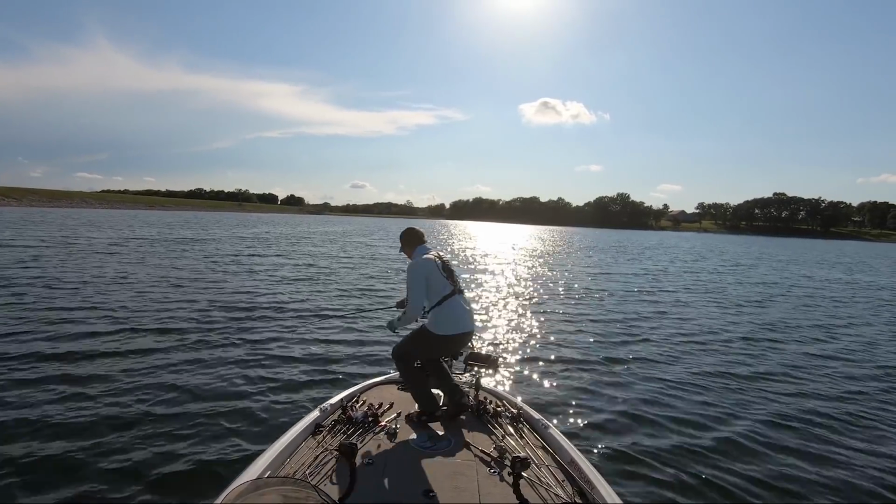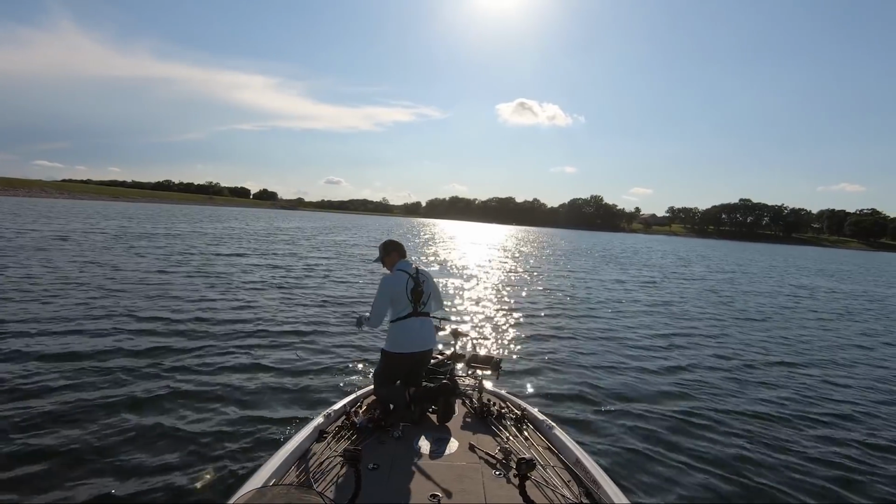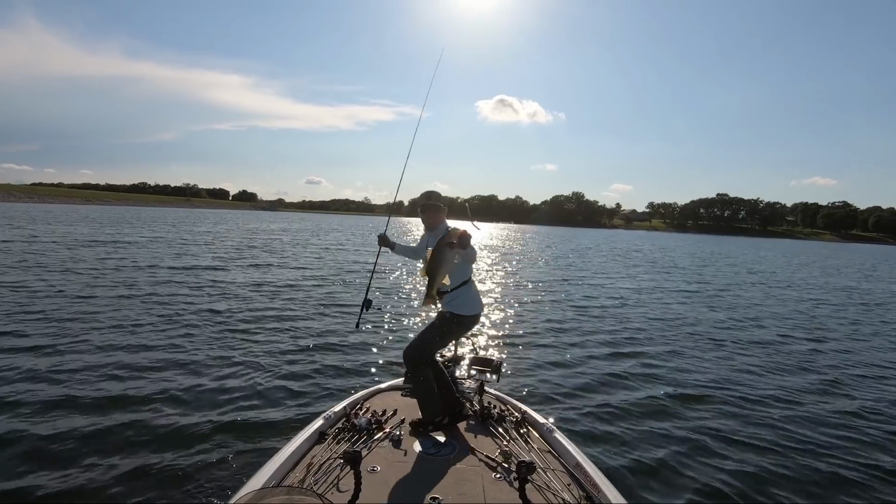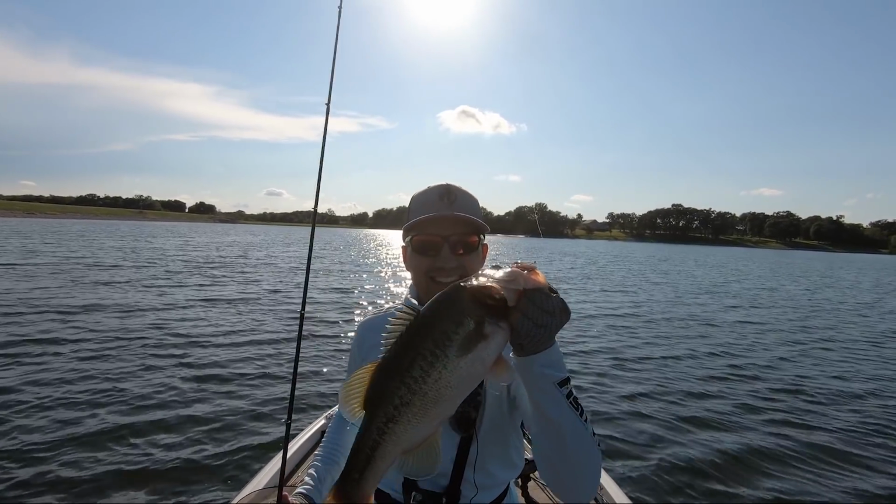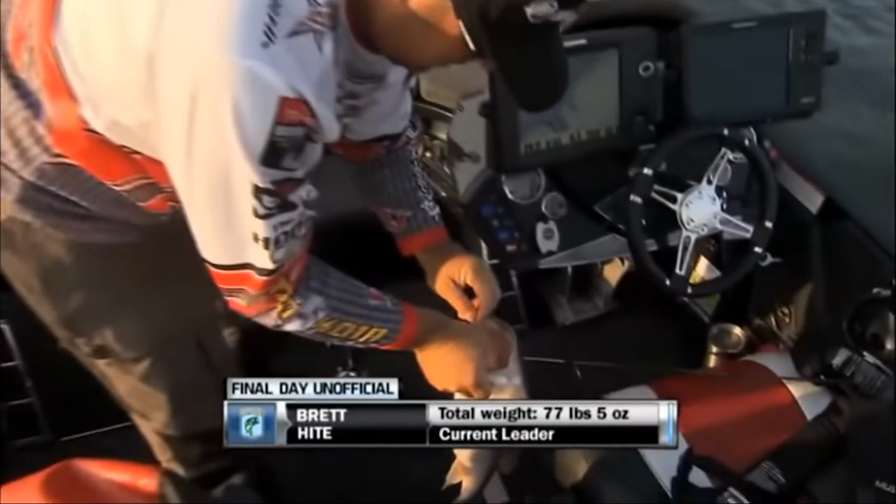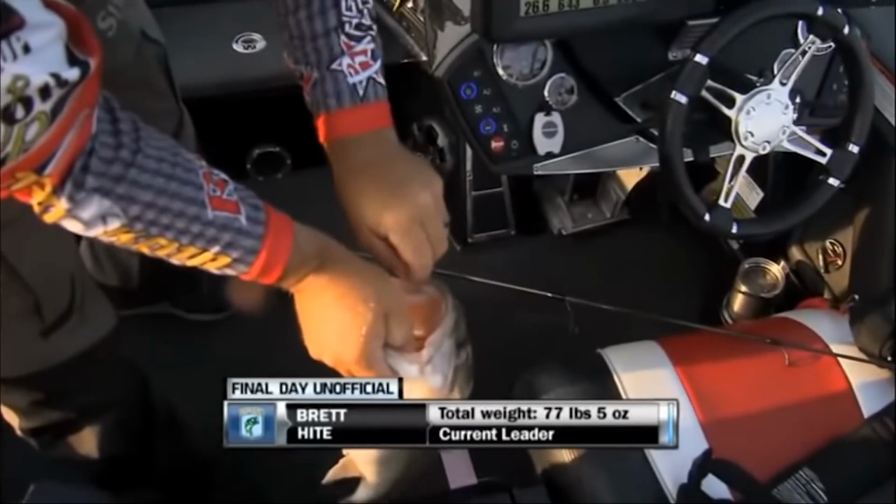Now, I have recently stumbled upon this offshore Neko rig that has been extremely effective for me just because I don't think anyone else is throwing it on my lakes. Brett Height threw this back in 2015 during a bass fest on Kentucky Lake, and I'm sure other guys fish it around the country, but it just isn't that popular in my area of the country. And that's the holy grail of offshore fishing, finding a bait that no one else is throwing.